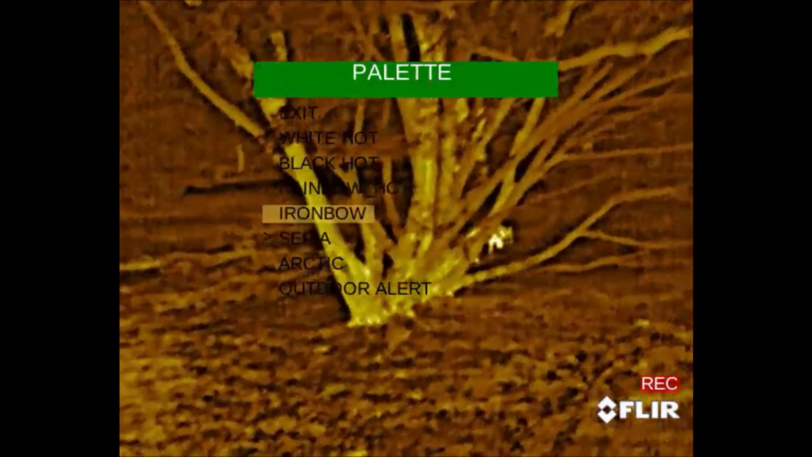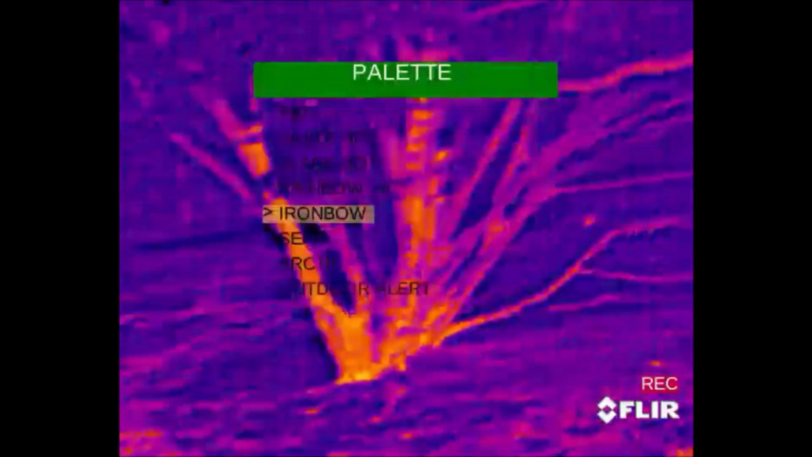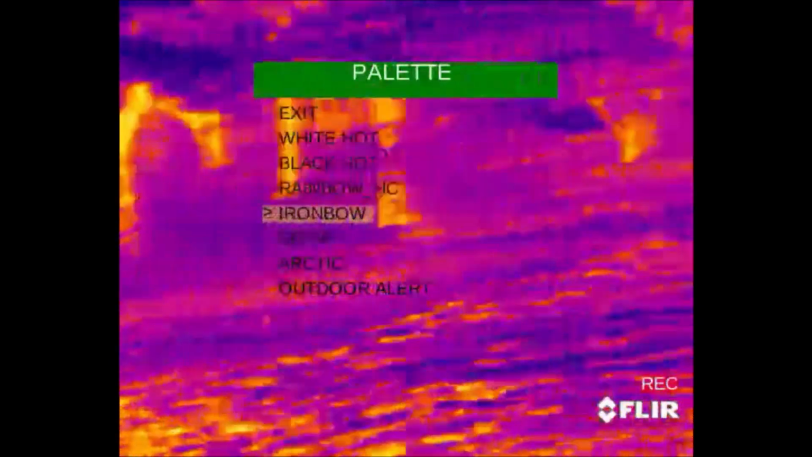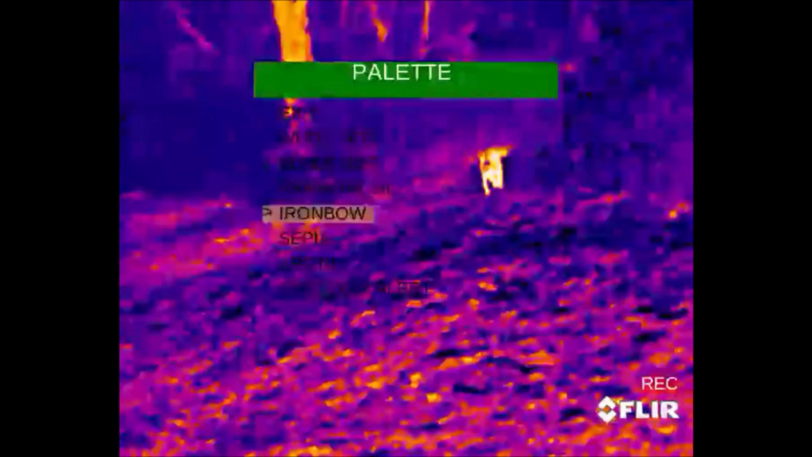If we switch to Iron Bow, again, it's a little bit hard on the eyes with the purple and the brighter colors. Again, I don't think these extra color schemes that you get are quite as useful as just the traditional ones, and then the outdoor alert you can see on the screen. It's kind of hard to actually read if you set it in the wrong spot.